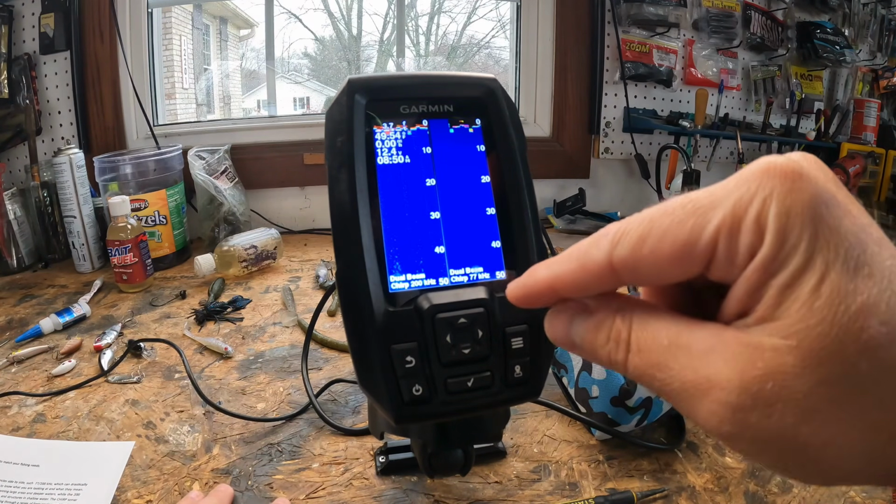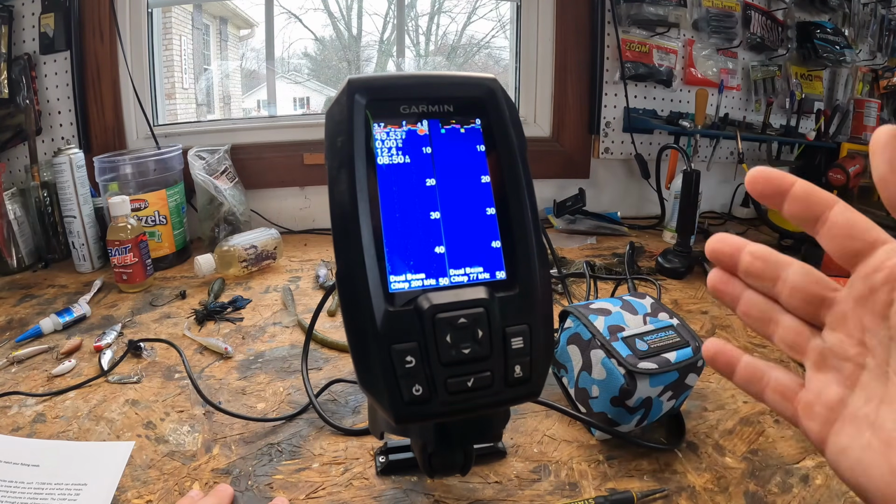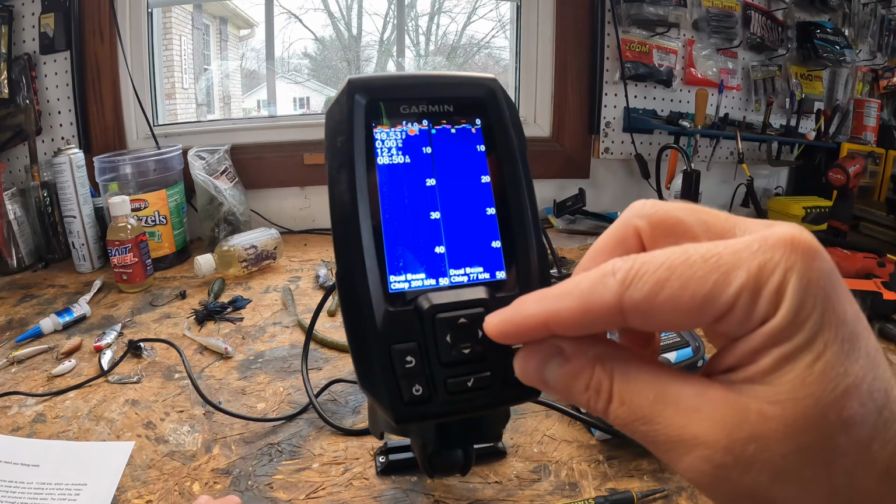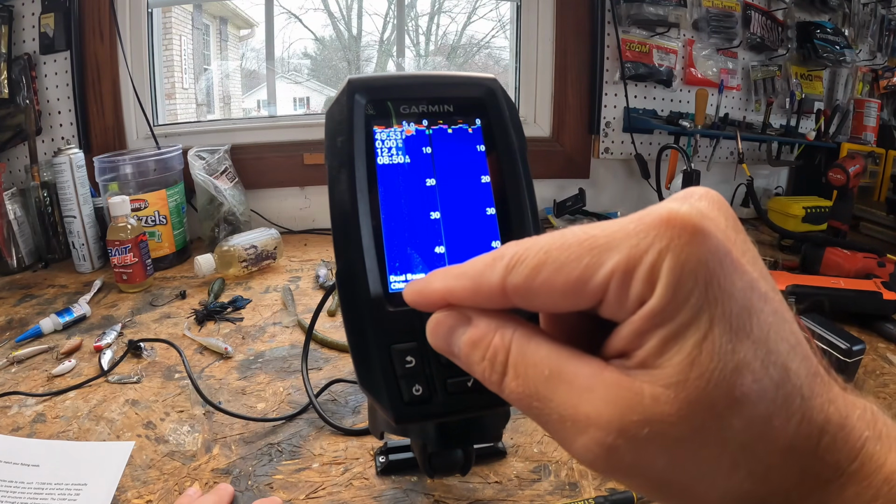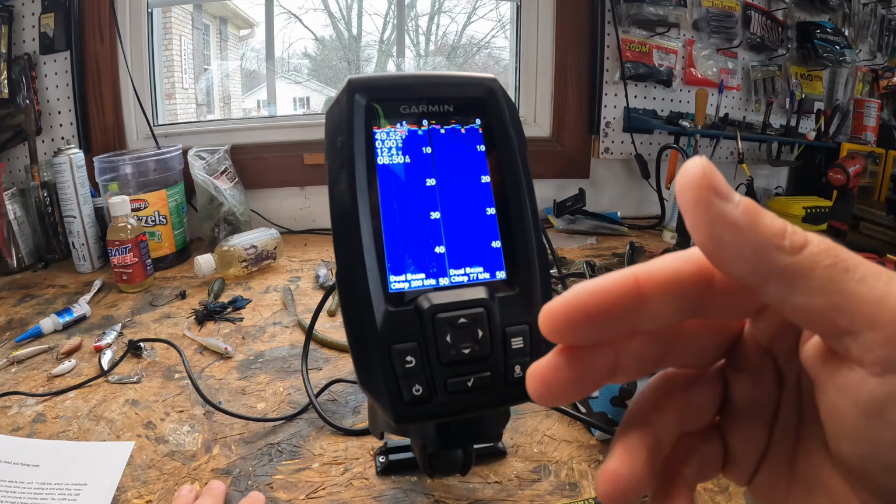So the lower frequency, which is going to be the 77 kilohertz, is really ideal for scanning large areas in deeper water, while the 200 kilohertz frequency provides a more detailed image of fish and structure in shallow water. And so just know when you're looking at each one of these what it's going to be doing for you.